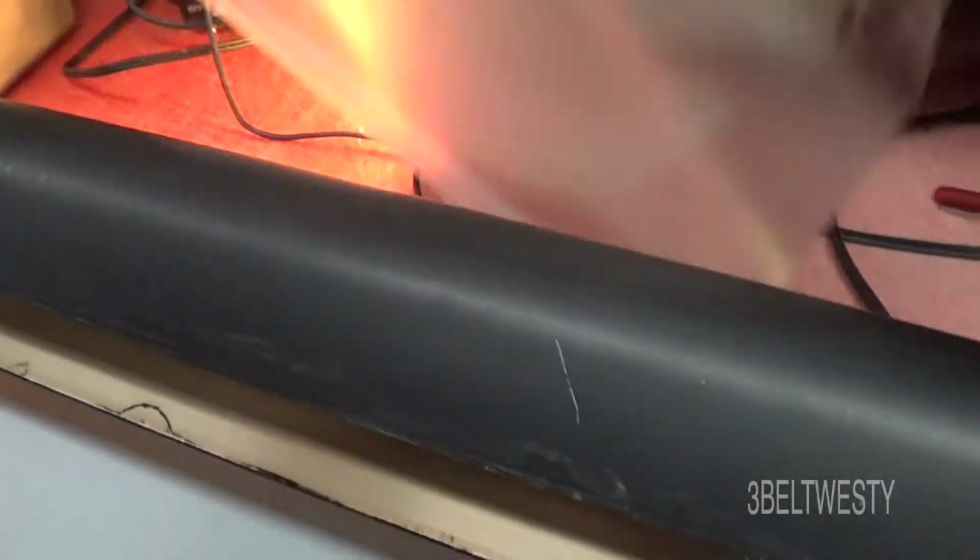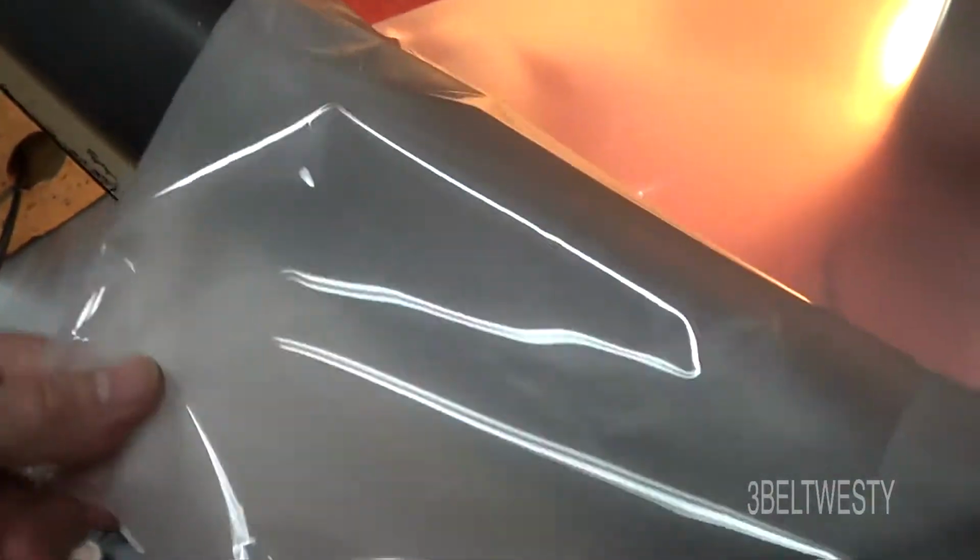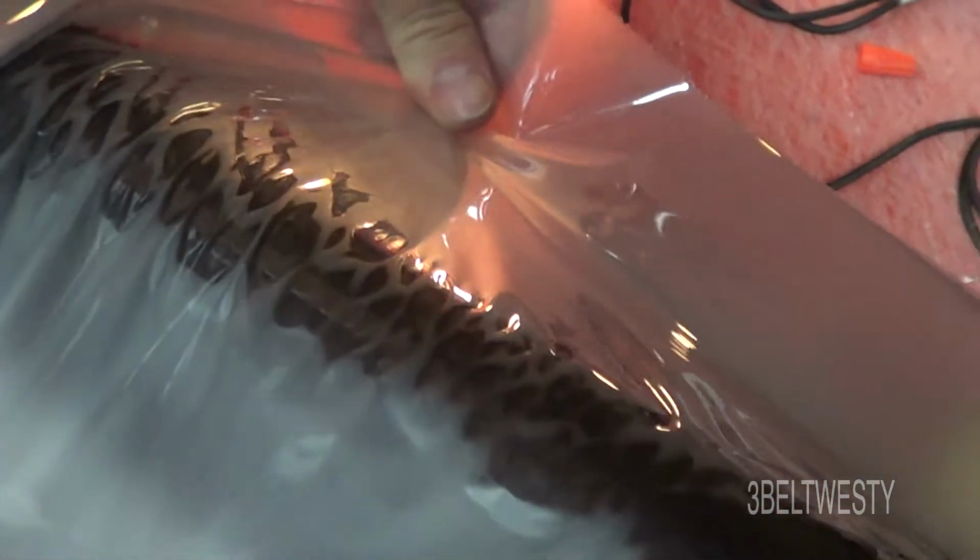When it's pulled across the shoe here, the heat's up on the roller. Pull this like this. And it turns clear. Now that part is stuck to itself.